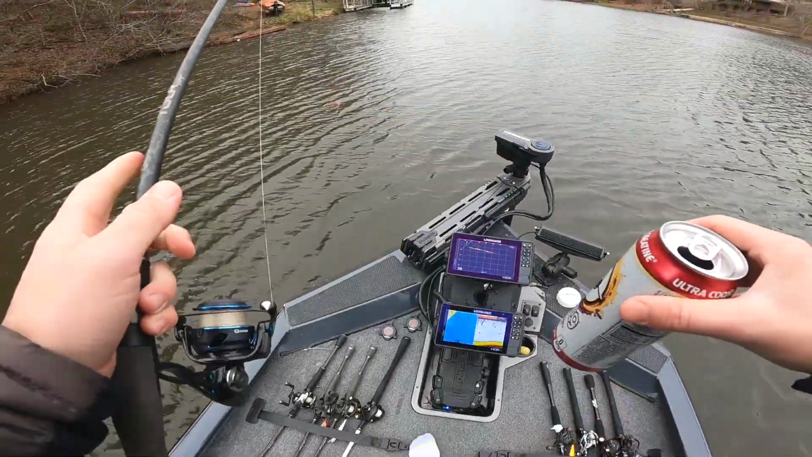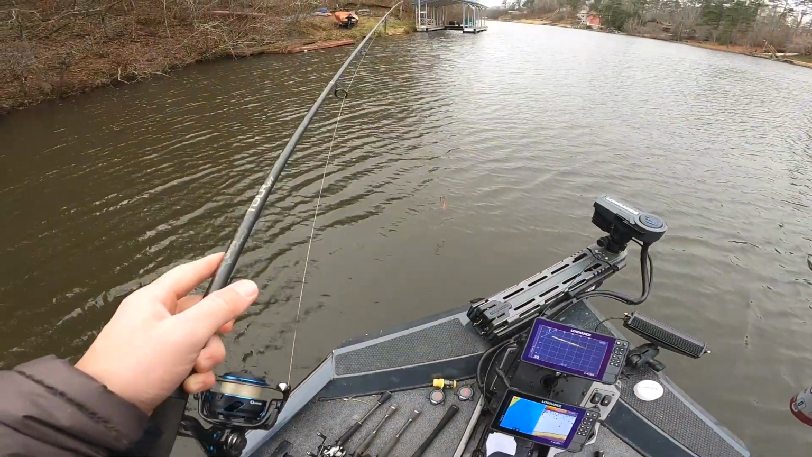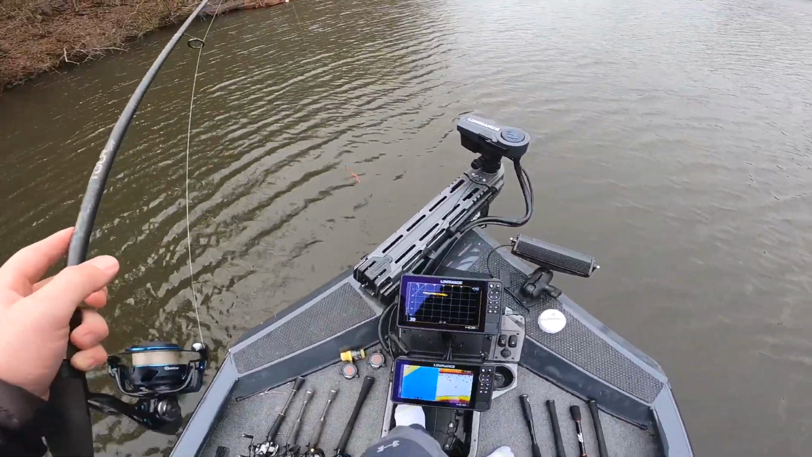I'm just starting off finesse today, boys. I'm going straight U-tail. I haven't done a U-tail worm in a while. Water temp's 52, so it's about right from yesterday. It hasn't cooled off too much.